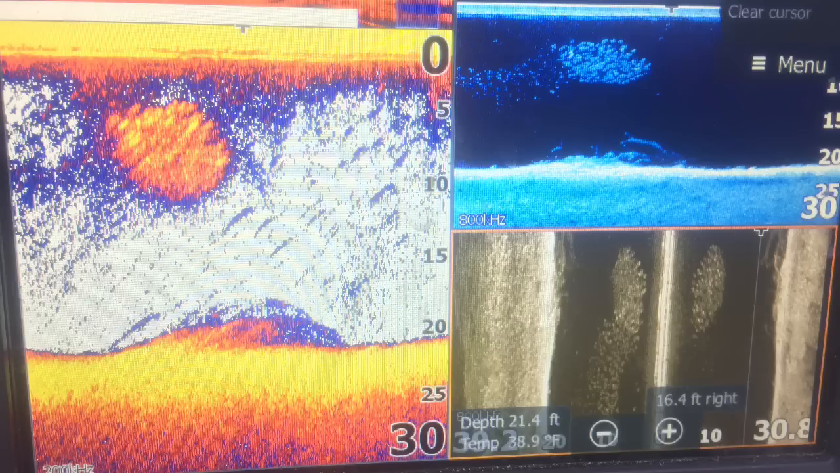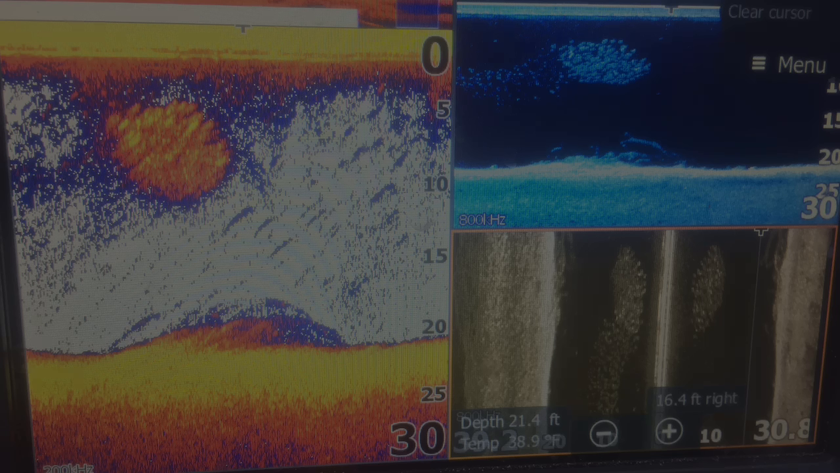This is a nice feature. This was a load of roach again over a snag. Now, if you look at 2D, it just looks like a blob on bottom. But if you look on down scan, you can actually see the branch line on the side, and on side scan as well, both sides. You can see the shoal stronger on the left hand side.